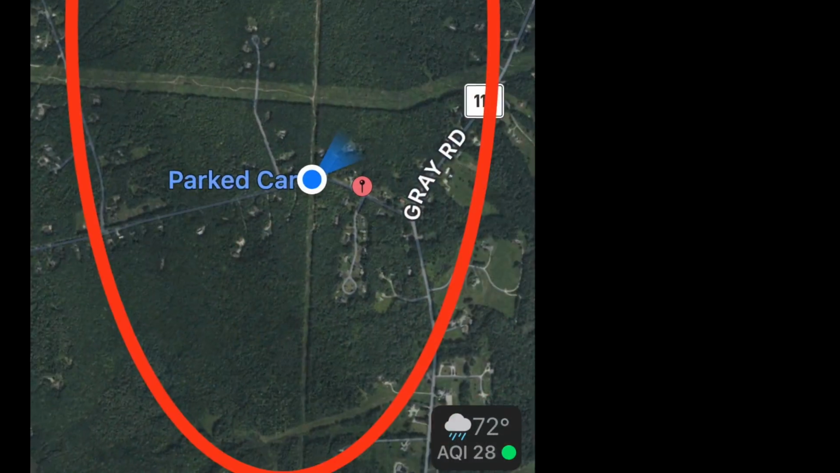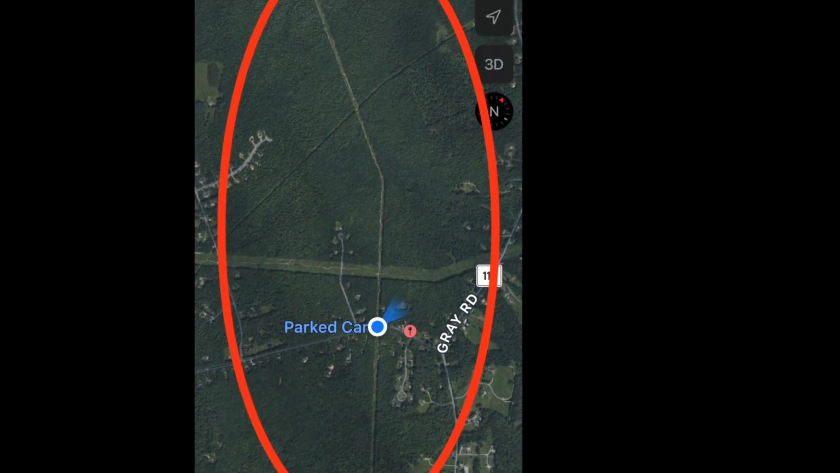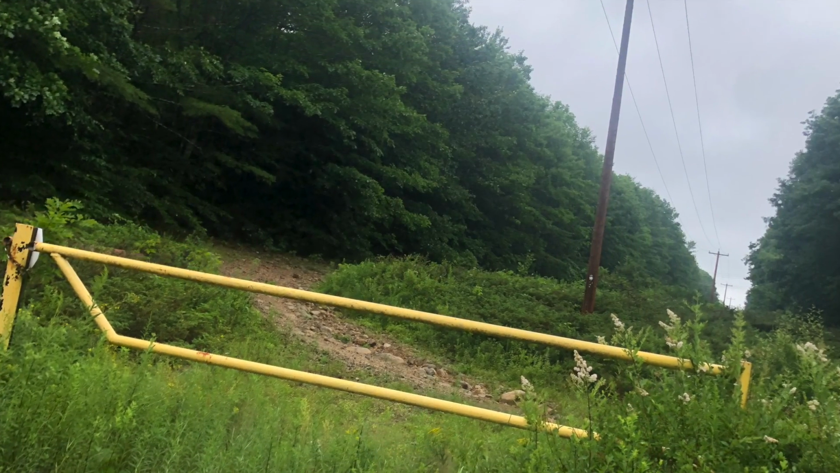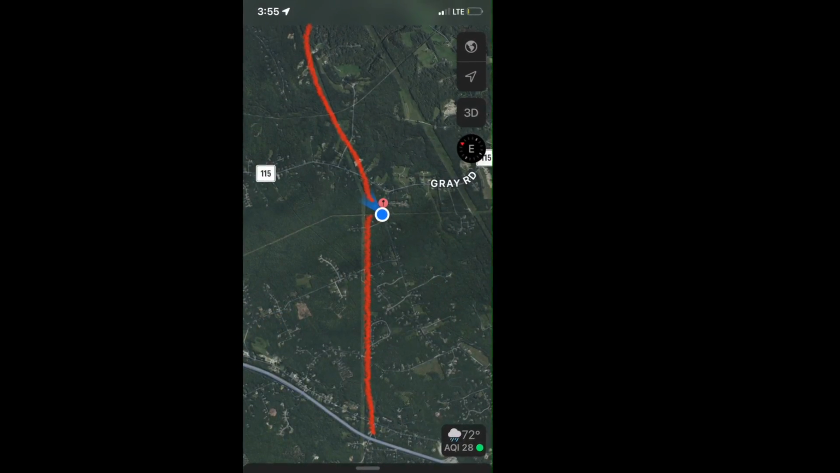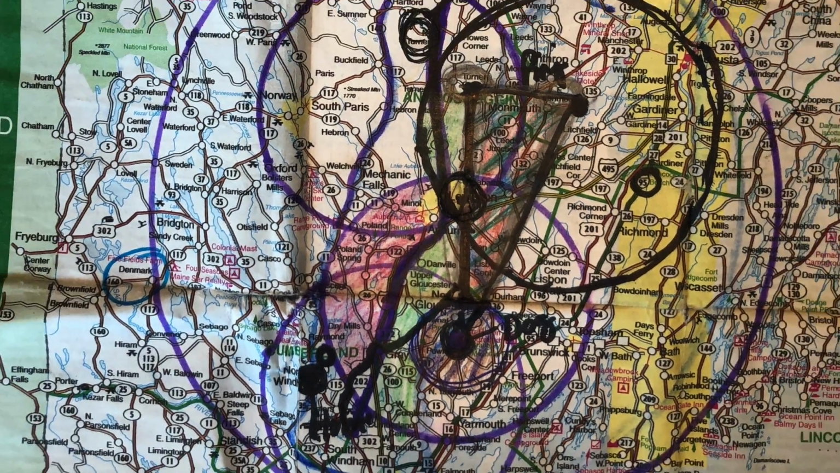We know that Gray Road is a piece of the puzzle because the dog was on Gray Road in North Yarmouth on the Gray line. Right near there, there's also power lines. Grassy section that's in a straight line from the Androscoggin River all the way over the Royal River, all the way to Crystal Lake and Forest Lake and the other lakes on the edge of Little Sebago.